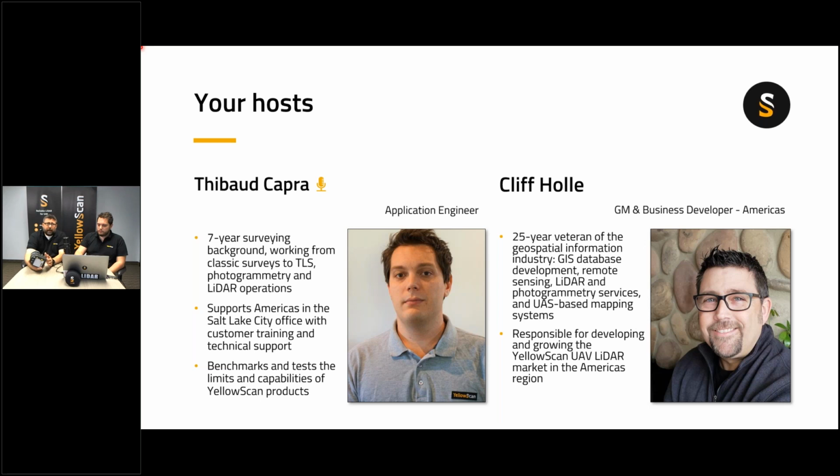YellowScan has been from day one purposely trying to produce commercially available LiDAR for UAS that's lightweight, low power, highly capable, but yet easy to use in the field as well as in the back office for software production, data production. And all of our units are fully integrated, self-contained, if you will, only requiring a vibration isolated mount to the particular UAS platform of your choice.